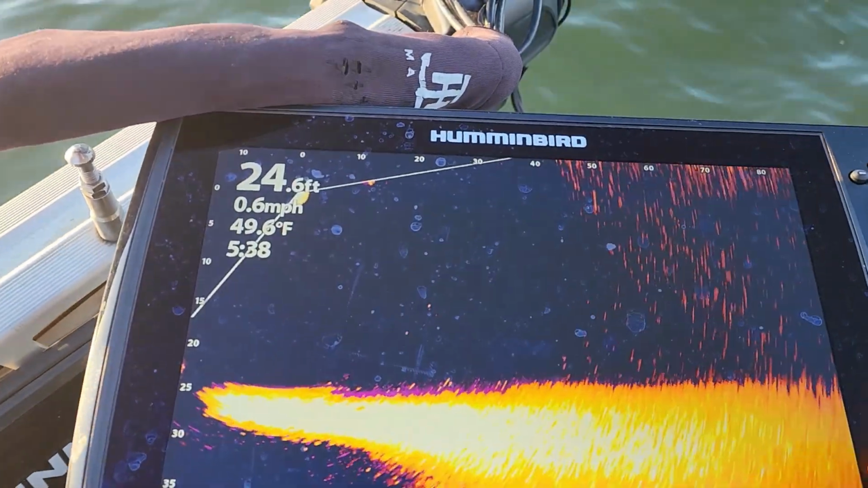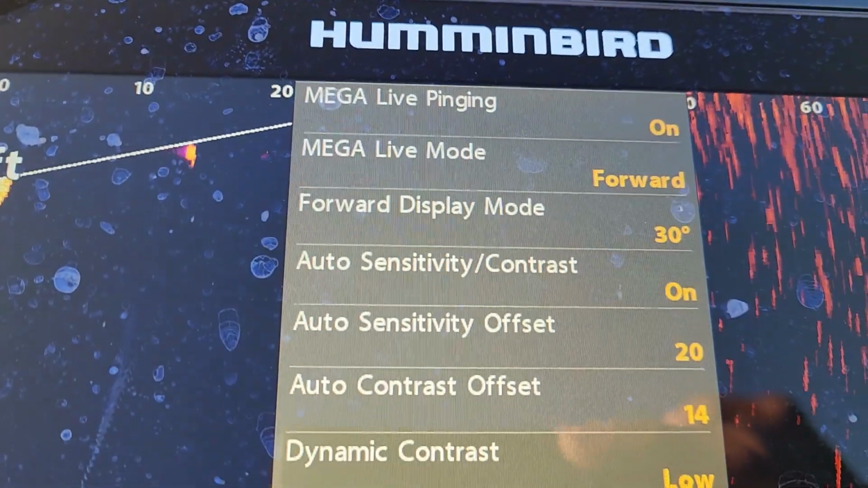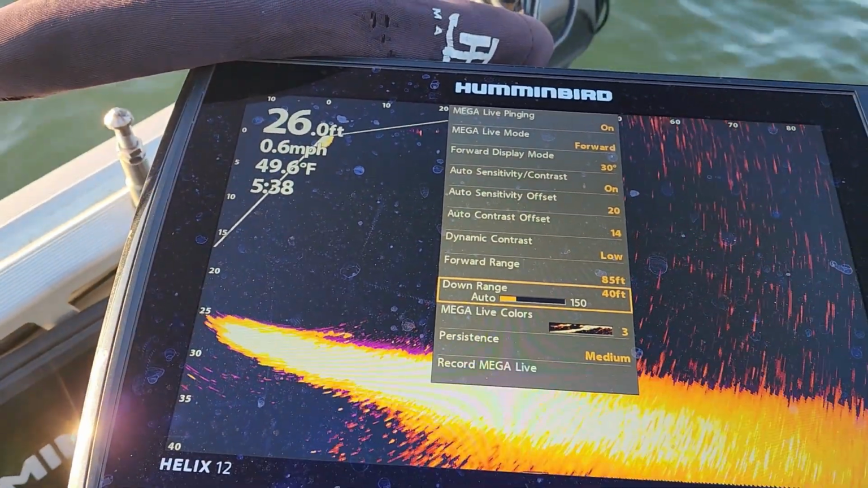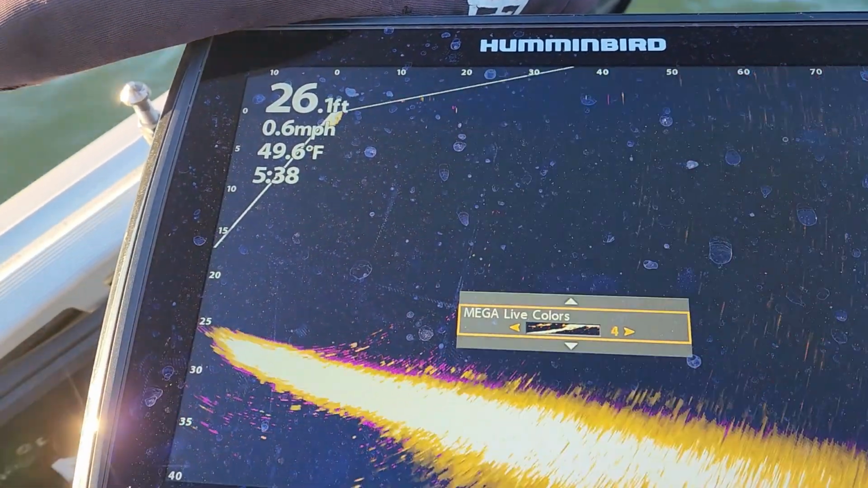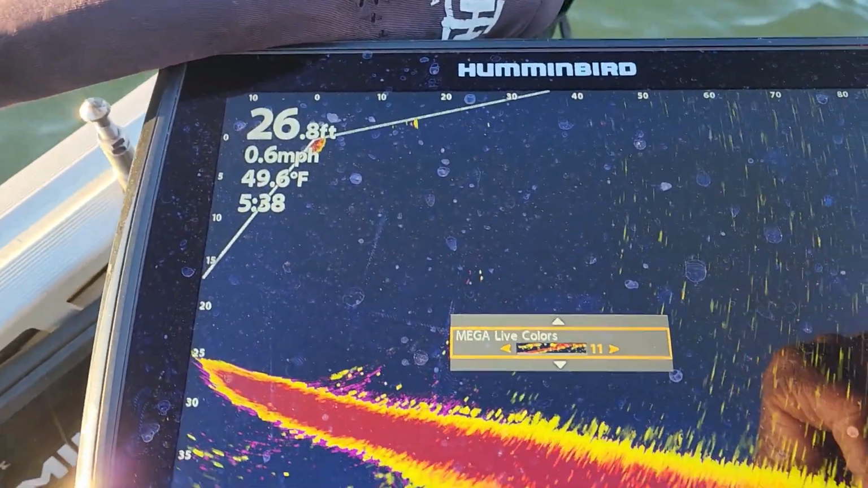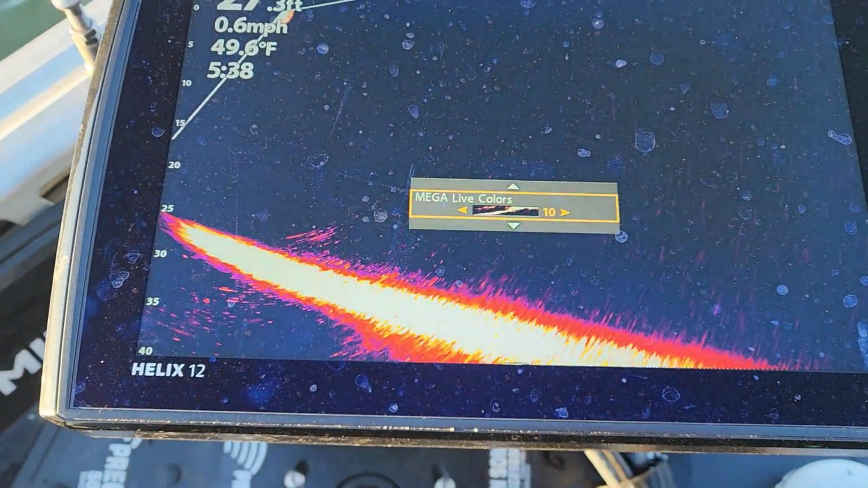And the other thing, guys, let me just show you this other color palette. There are my settings right here. And let's just take a look at this other color palette I was telling you about, number 10. All right, so that color palette number 10, I kind of like that one too. You see how it makes everything kind of hot.